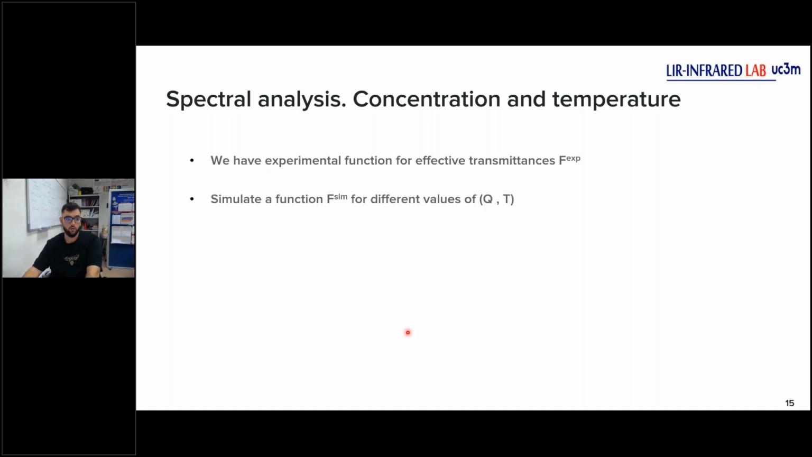We have our model, so we can simulate a function for different values of concentration and temperature. For that, we will use the spectroscopy parameters of the HITEMP database. HITEMP database is an extension of the HITRAN database. HITEMP is better for hot gases, and we tried both, and we get better results with HITEMP.